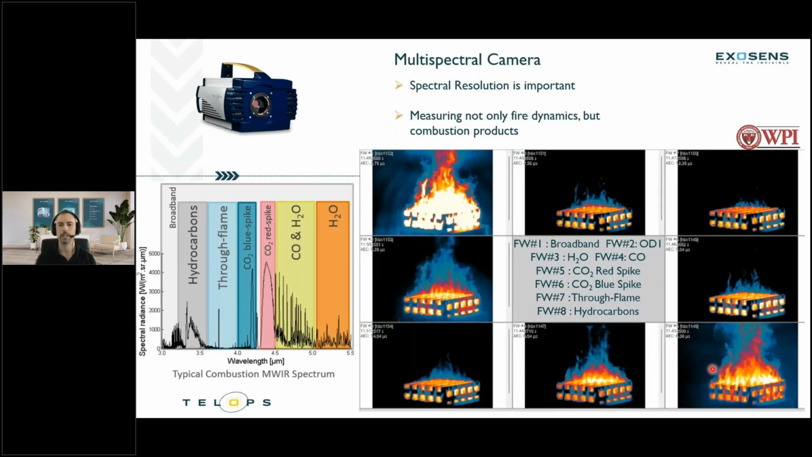They are separated into red spike and blue spike, the red spike being higher energy, so you're going to see a lot more intensity there. And then a through flame filter. So looking at these combustion products on the plot on the left, we can see there is a spot where you can actually see through the flame. You're essentially seeing through the combustion products. So that allows you to see what's going on underneath or through those particular products and just looking at that burning surface itself. And then hydrocarbons.